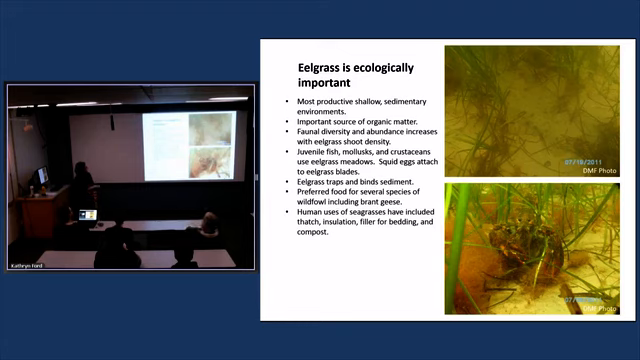Another species of particular interest to us is bay scallops. They use eelgrass. Eelgrass traps and binds the sediment. There's some evidence that eelgrass beds can help with coastal erosion problems. It's a preferred food for several species of wildfowl. The historical focus on eelgrass was concerns of loss of wildfowl due to loss of eelgrass.